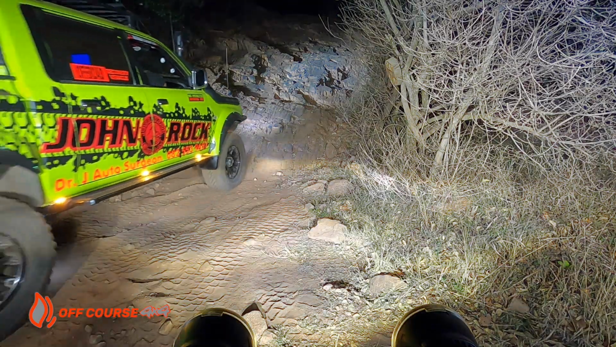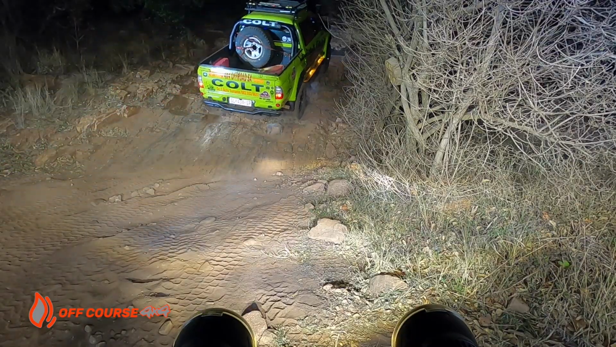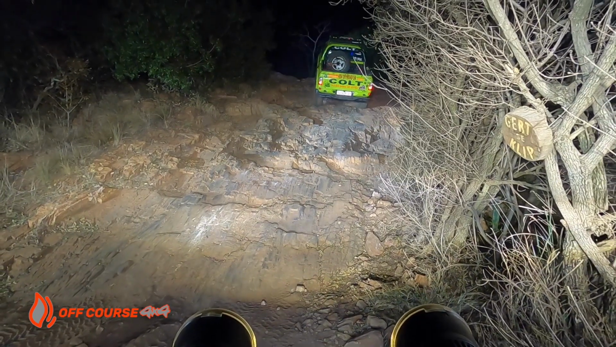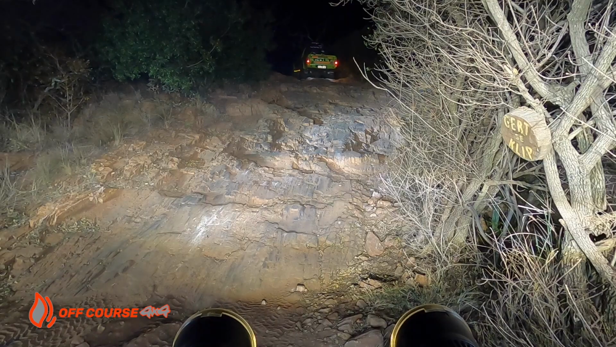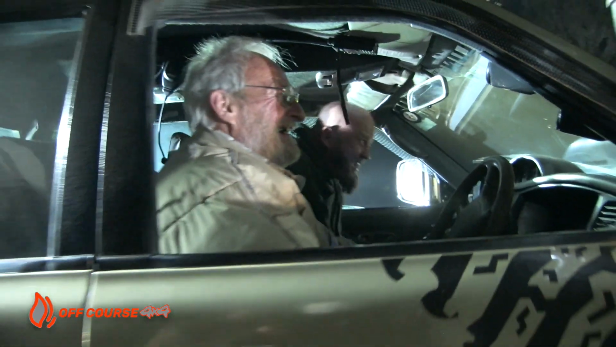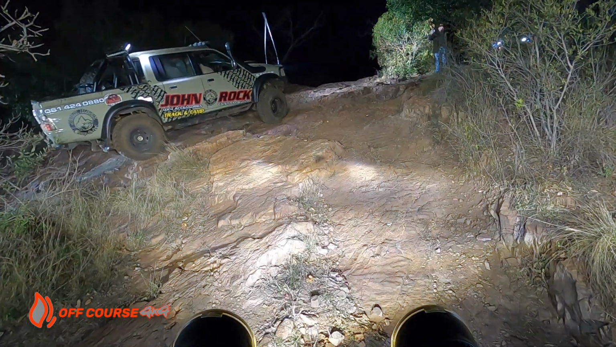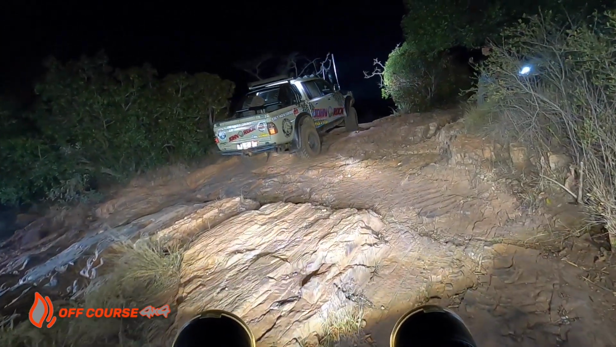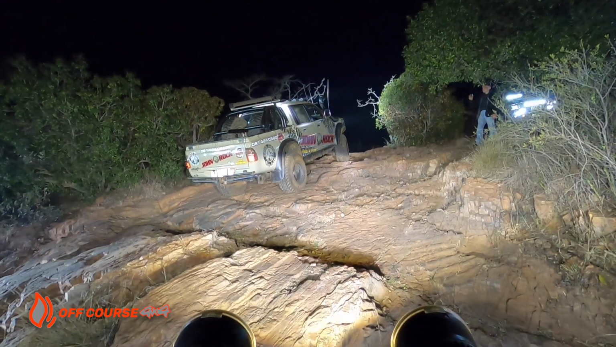Jan follows with his green Colt bakkie, making it look easy. Hallo julle, hier gaan ek weer net aan die linkerkant. Johnny next with his Colt bakkie, and near the top the gear and diff ratios bite as the Colt stalls under pressure. Johnny adds revs and wrestles the rock face to the top.